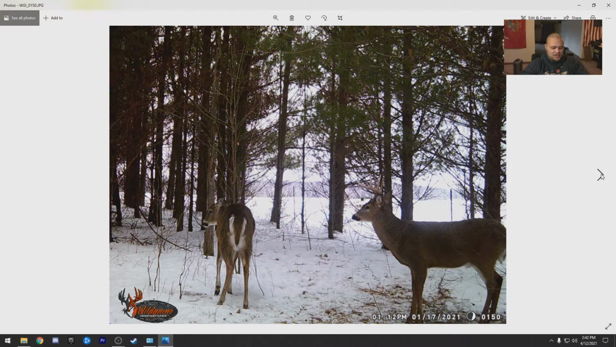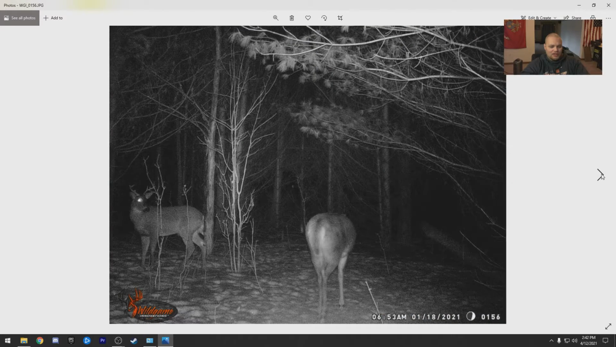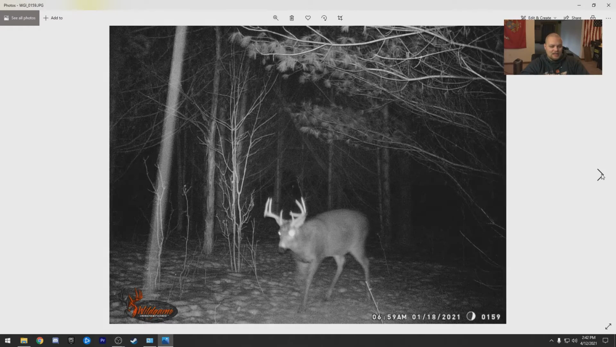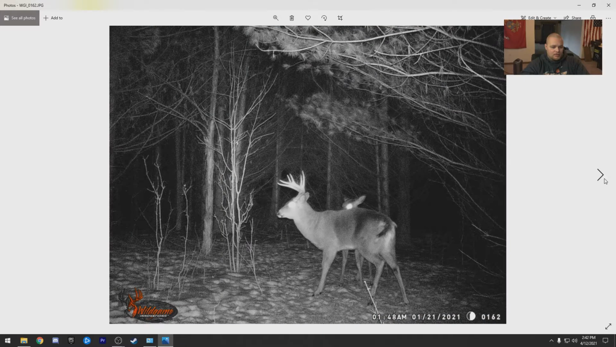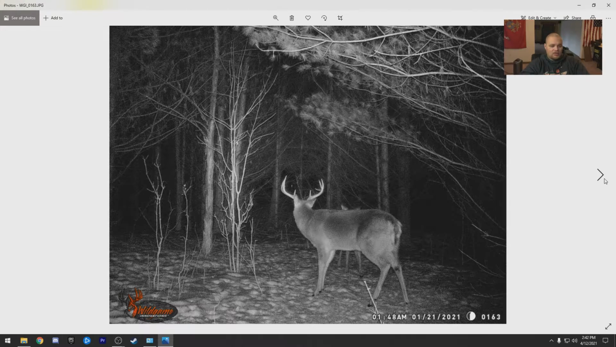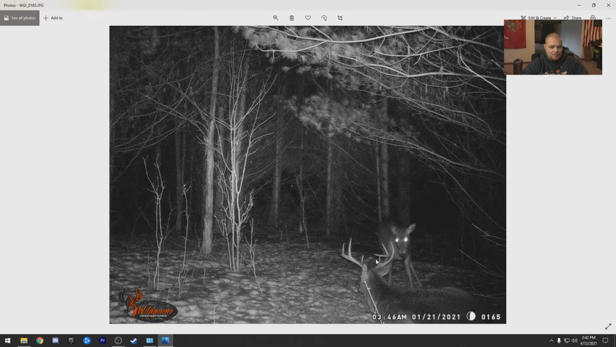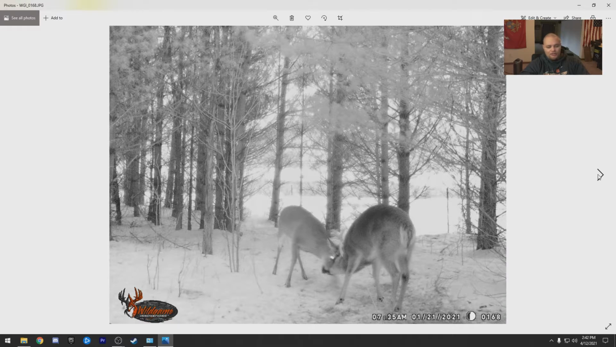And then this day, January 17th. Oh man, you got this buck pushing around, you got that little buck. You got these two bucks just going at her on the 18th at night. There's that buck again. There's another big one. And then this boy. This buck is massive. He's not the biggest we have, but oh my god, look how big he is. Just a giant.